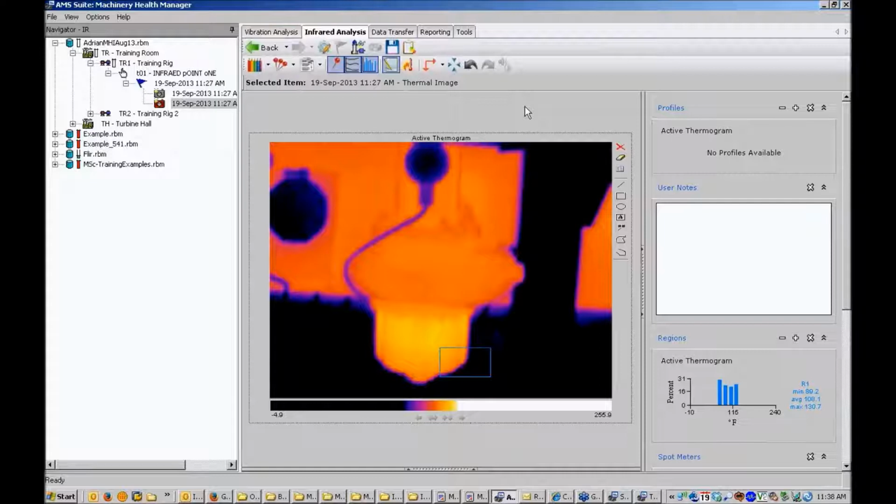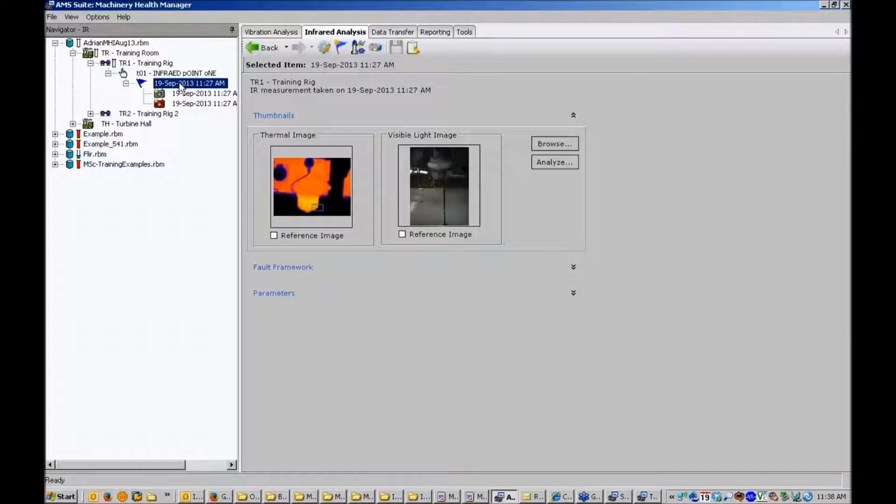So let's say I've done some analysis on this image, and I'm ready to report it as a problem. One of the first things I might want to do is attach some user notes. There's a user note panel, which is basically a free text field, and I can add whatever comments I want. So I might say in this case, motor running hot, or whatever comment I want to make in that user notes panel.